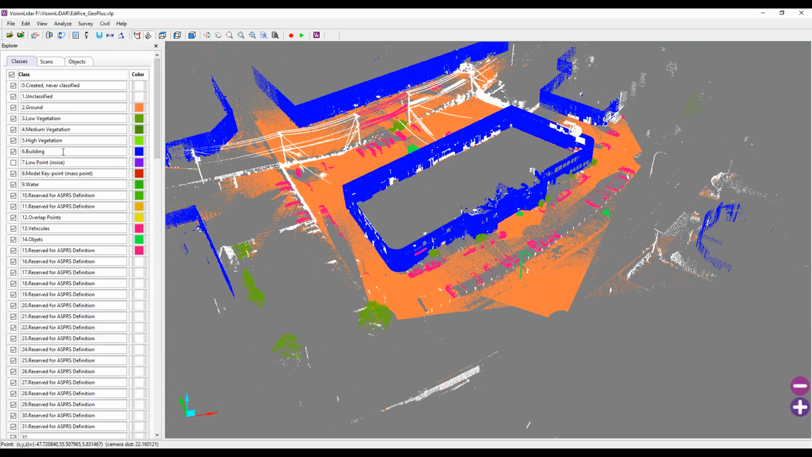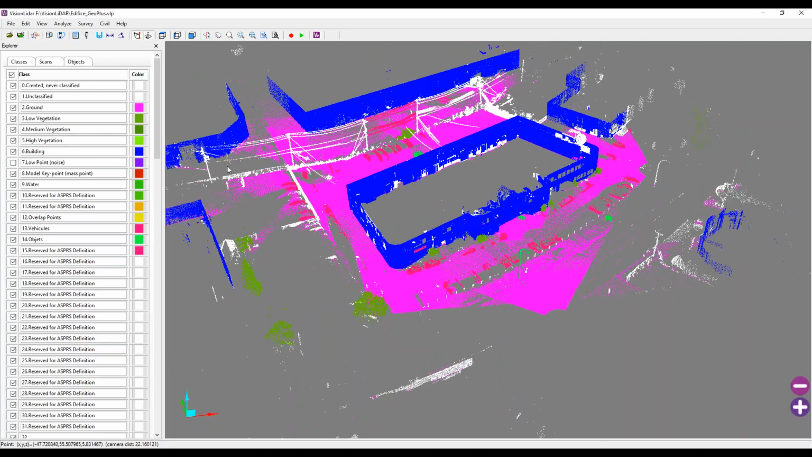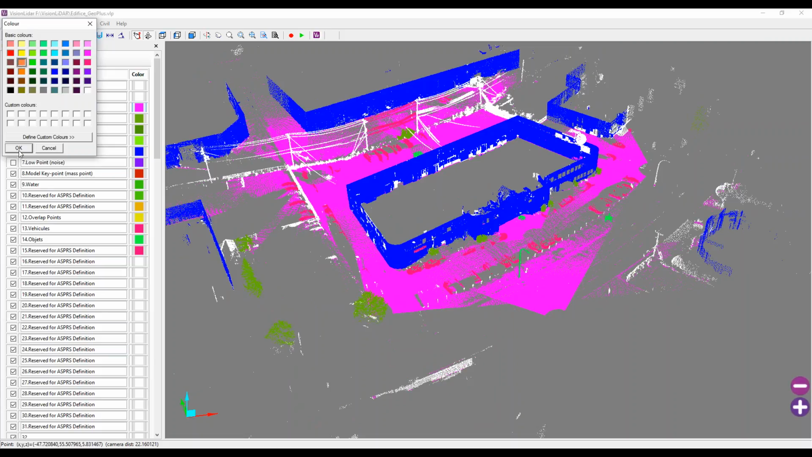It's also to note that any class here can be modified, and you can also change the color if you feel the need to do so. Everything is pretty customizable here, so you could change the look of your data as well.